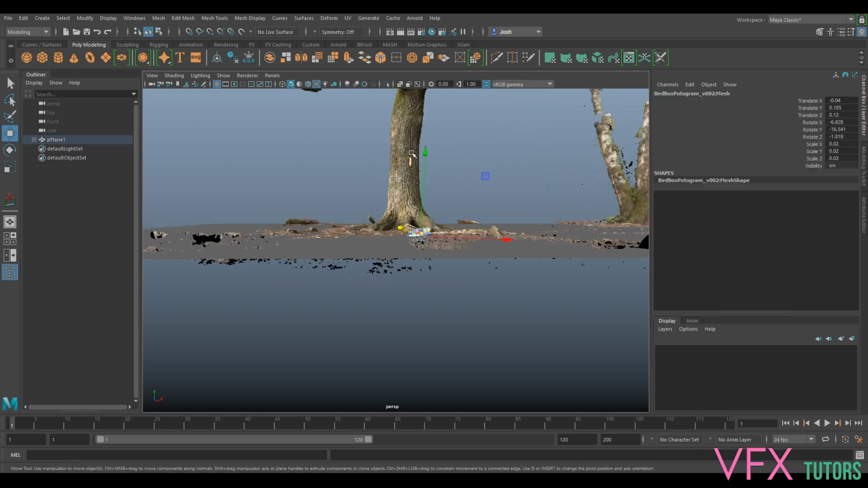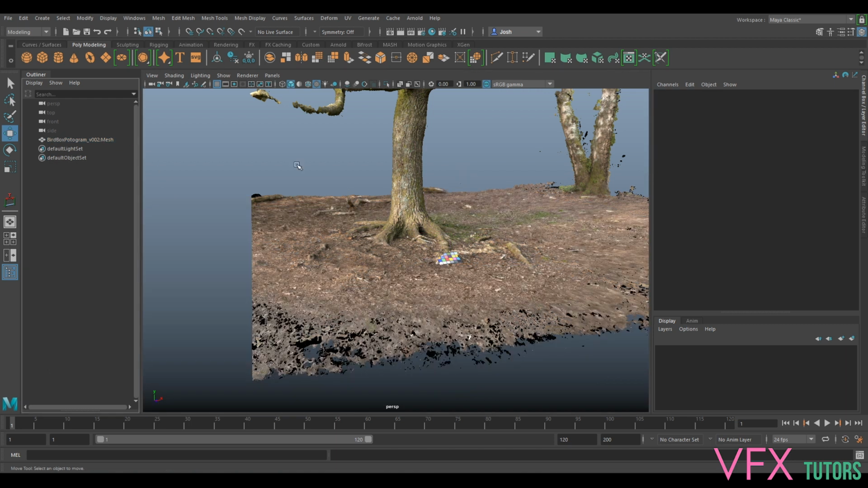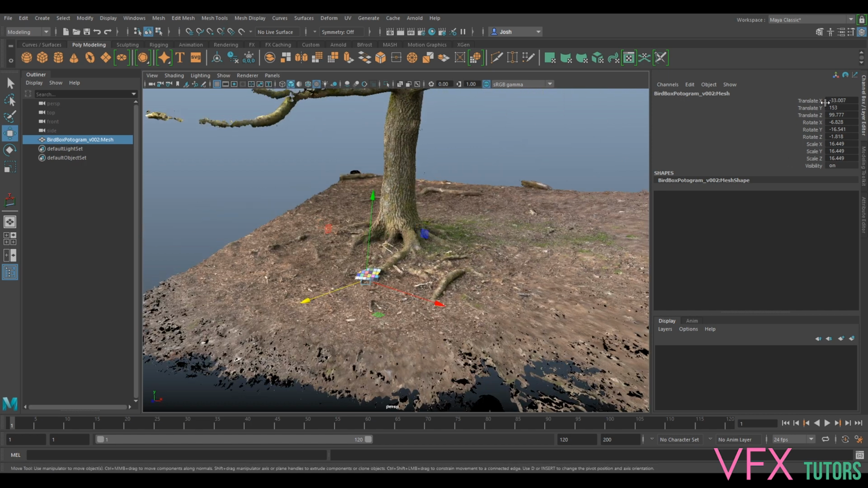So I'm going to select my scan. Then I'm going to hold Shift and press P. And now you can see that this has removed it from that parenting, but also carried along the translations and rotations of the edit. So now it's been placed in that position, which is exactly what we want. But the next thing that we need to do is, if we just delete this plane, we don't need it anymore. Our problem is now that we've got these translations and rotations on, and the scale.